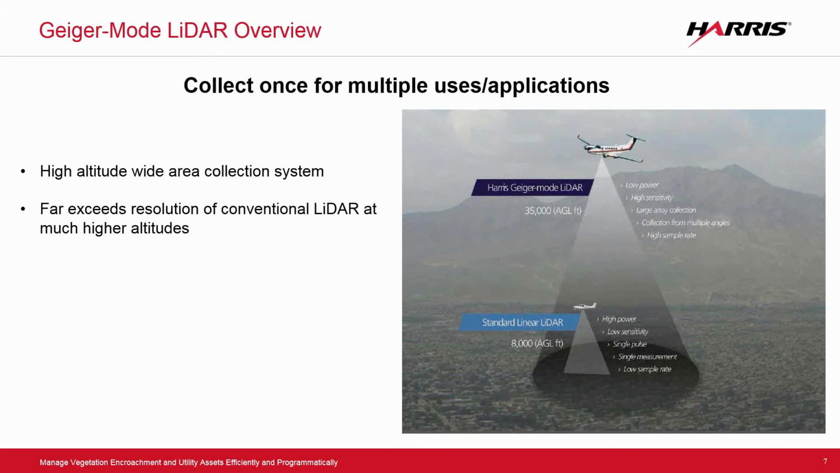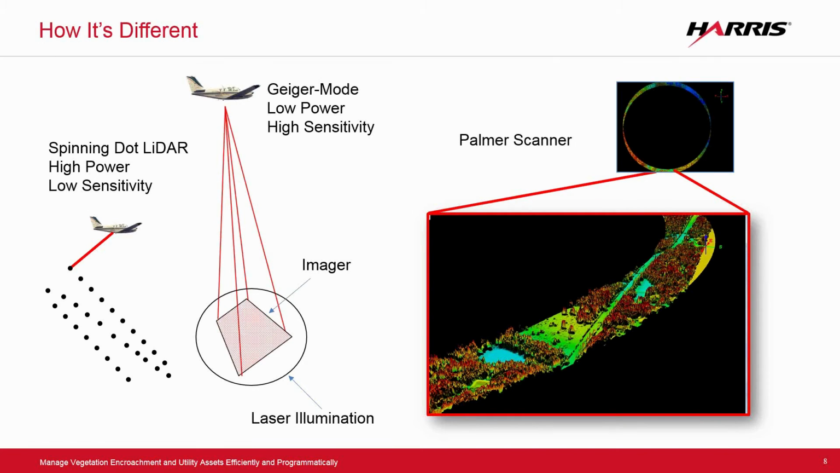to extract their infrastructure. So if you think about traditional LiDAR systems, we call them a spinning dot technology or linear mode technology. It really is a single beam system, either a bidirectional scan pattern like you see here, or a spinning dot where it's a spinning polygonal mirror. And it's a very high power, low sensitivity system. So we put a lot of power into a very small beam footprint, and we collect the area one time as we're scanning across the scene.